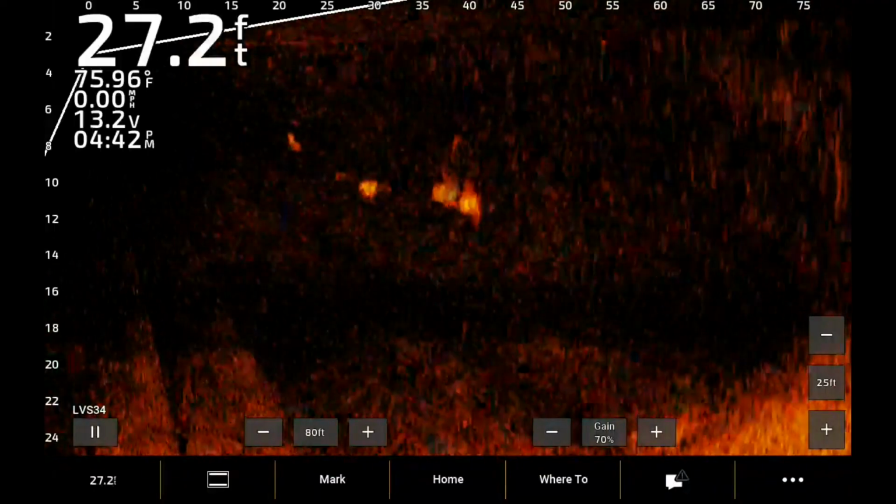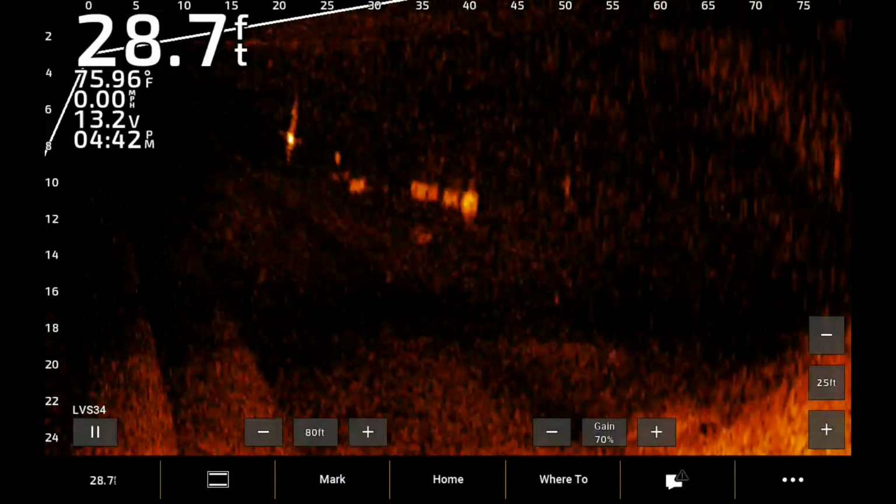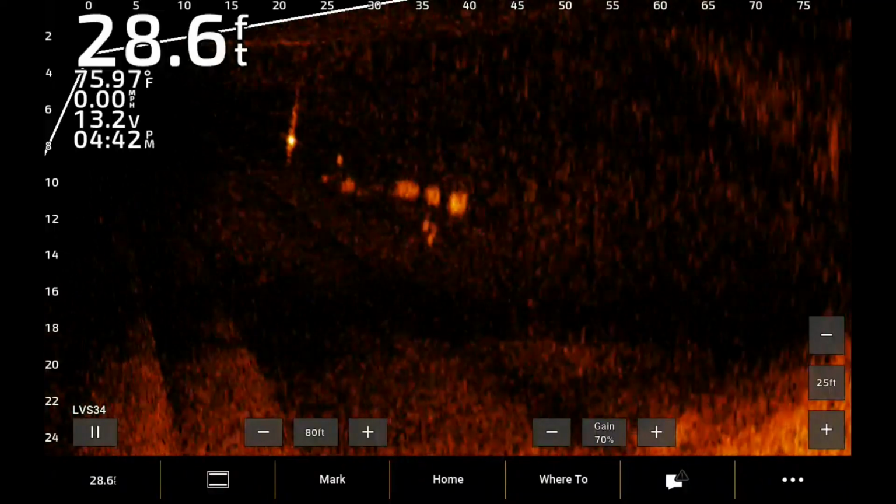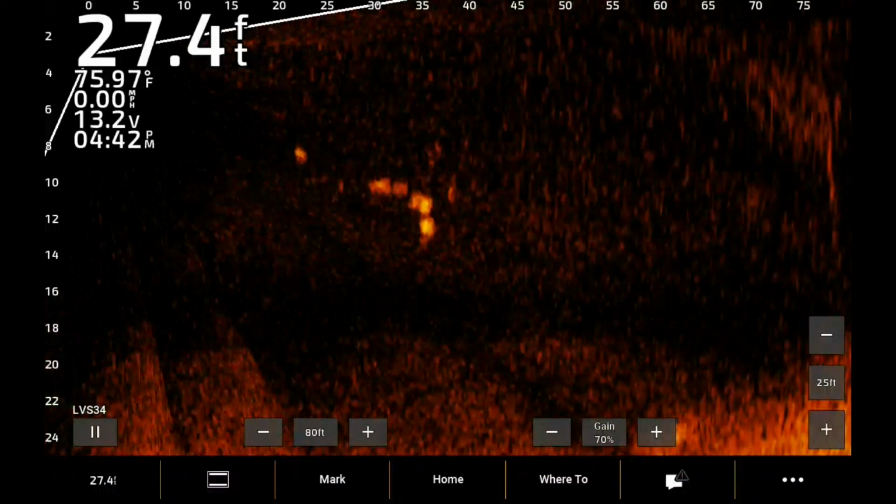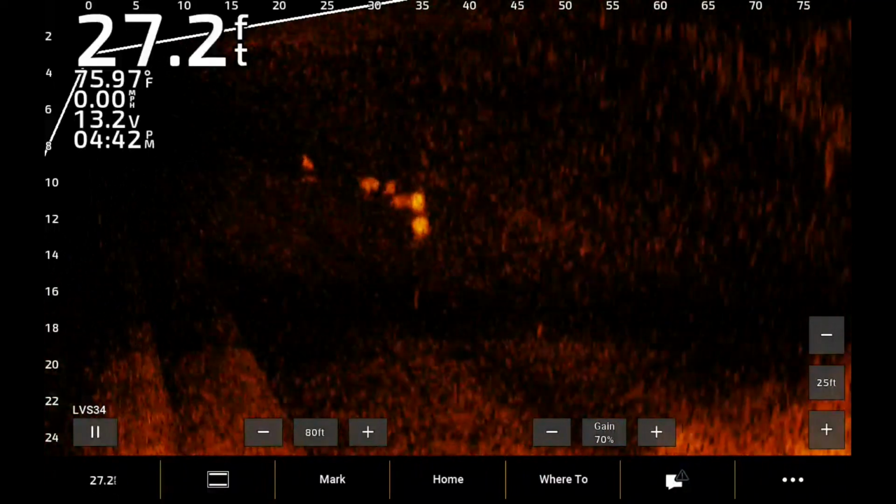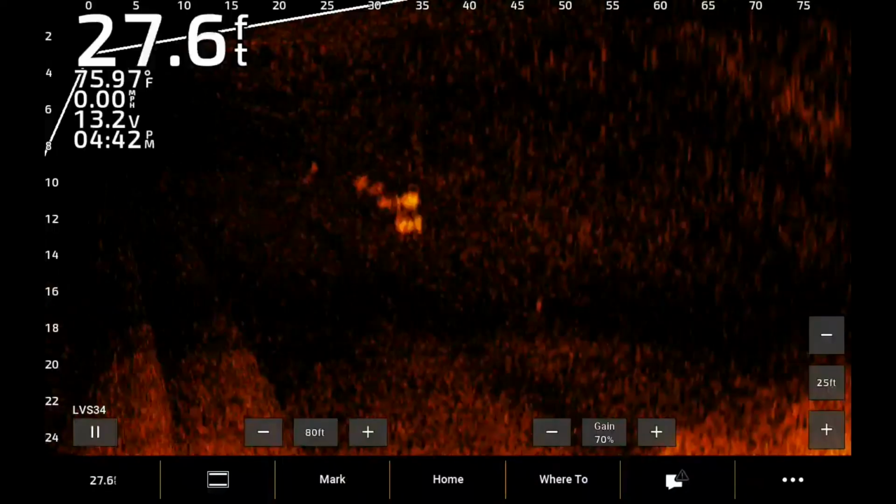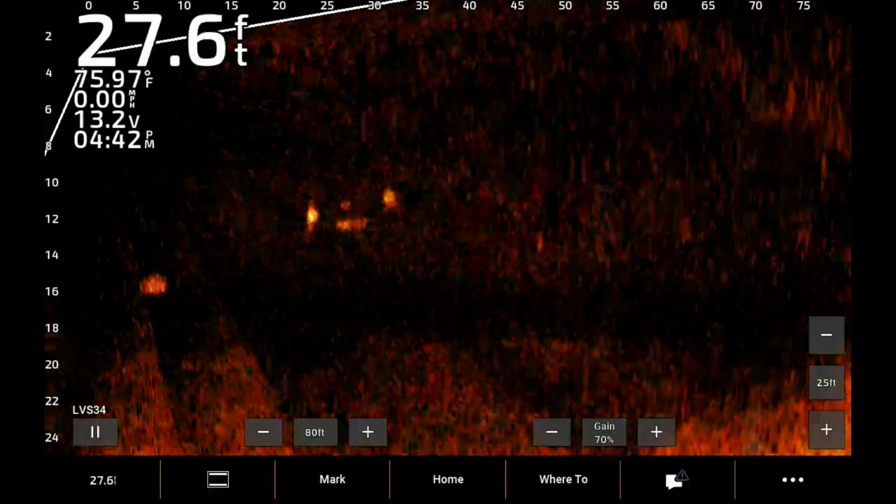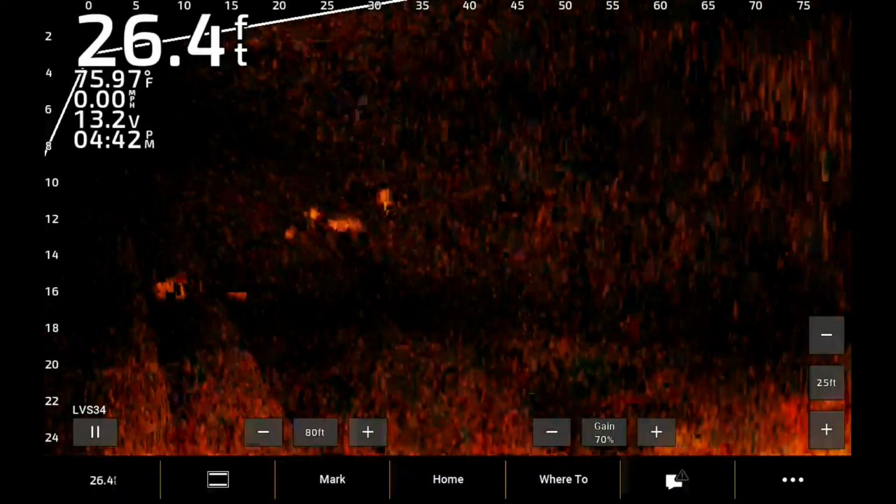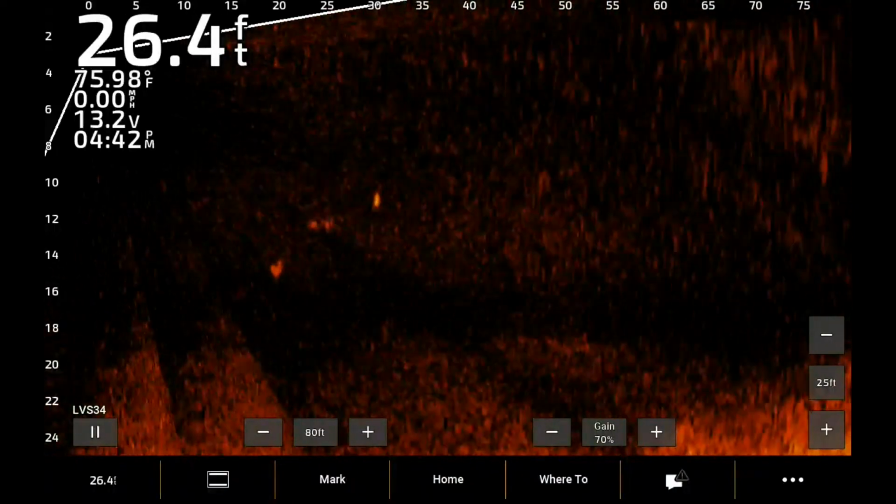There's a couple of some bigger fish right there. They're just swimming around. I think I'm going to go back tomorrow because there's my jig right there, or something. A lure, I don't know what it was. I dropped it right down in front of them. They didn't really respond to it.